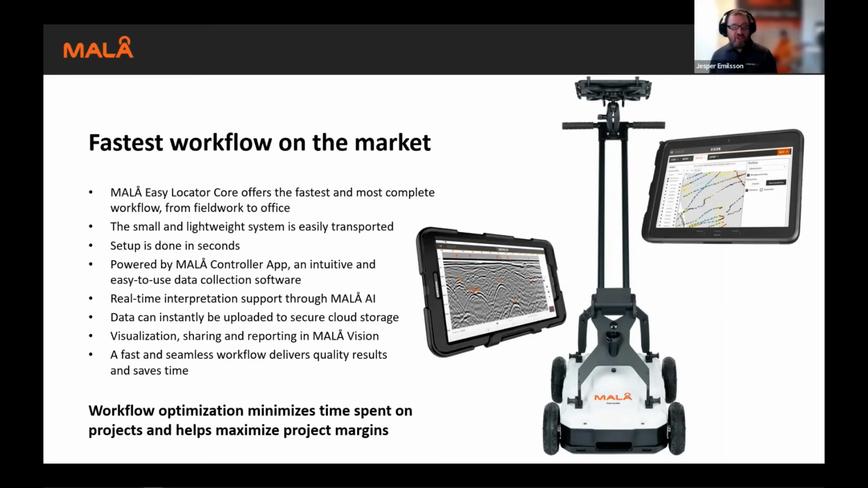The visualization, sharing, and reporting is done in MALÅ Vision, which is also focused on simplicity, to make handling, processing, and viewing the data as easy as possible. Since we have this seamless and very efficient workflow that delivers quality results, it saves time. And it saves time for our customers, who can then make more projects or more money if they want.